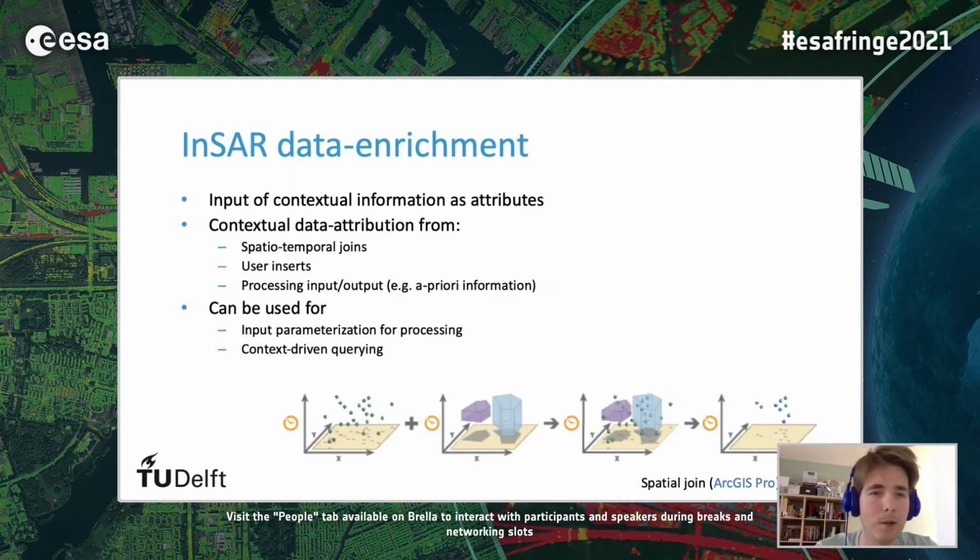Processing input or output can also be fed to the space-time matrix as a priori information to get specific model parameters for the processing, either for the functional model or the stochastic model, as a means to switch the settings for our processing runs.